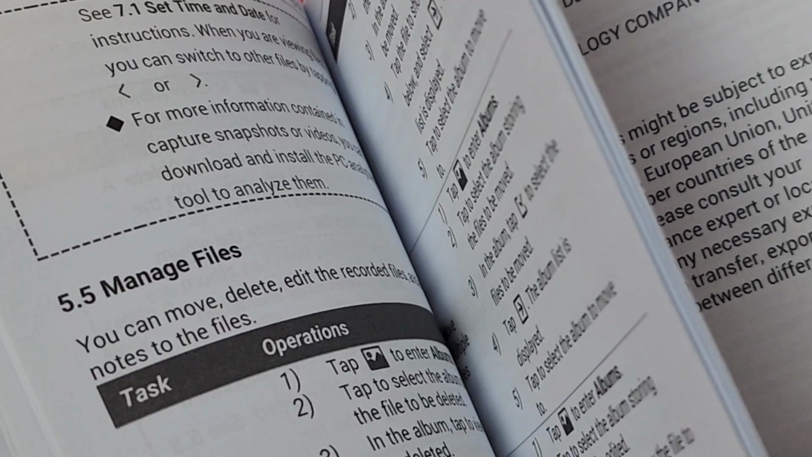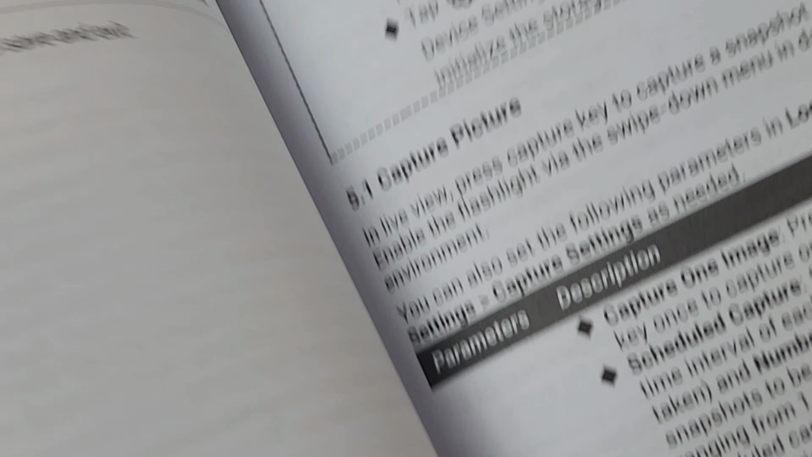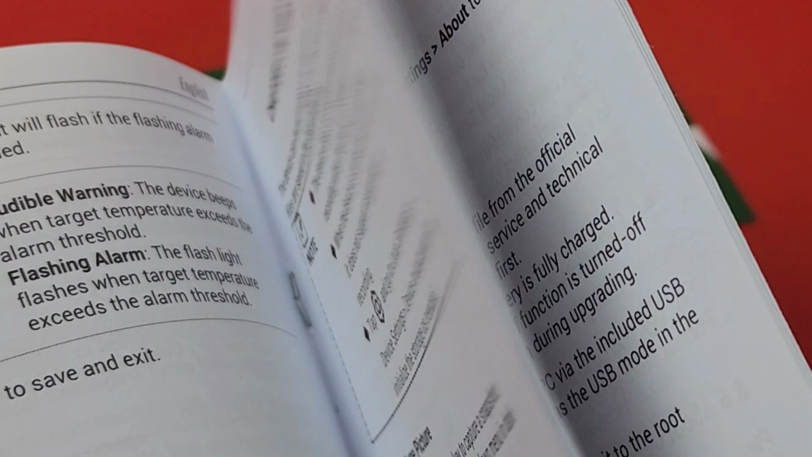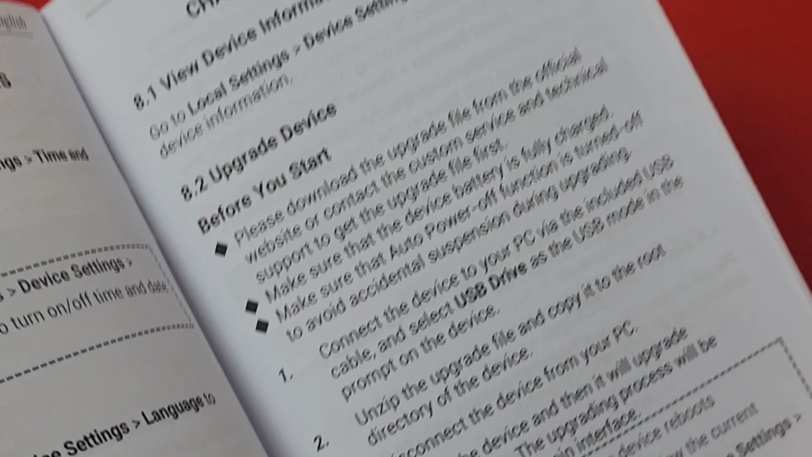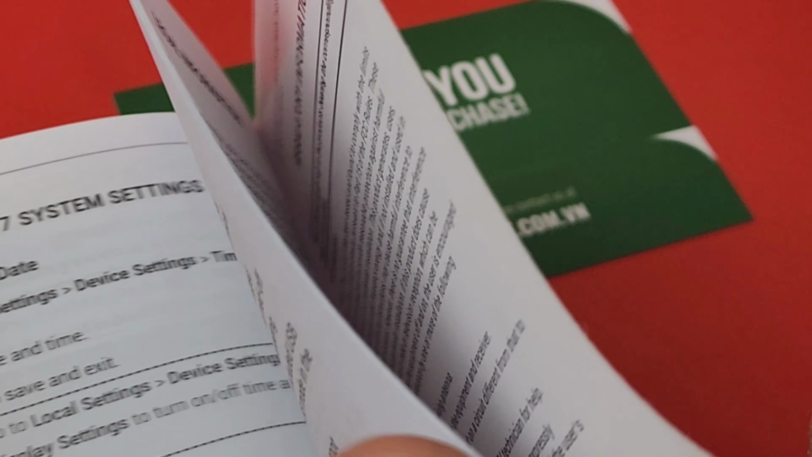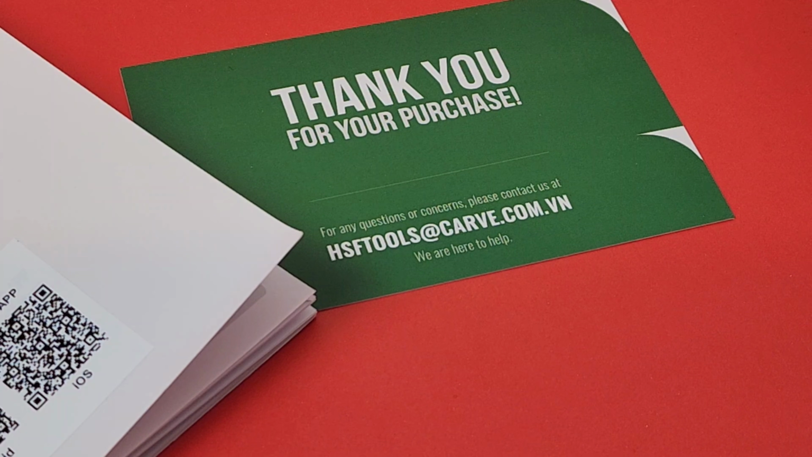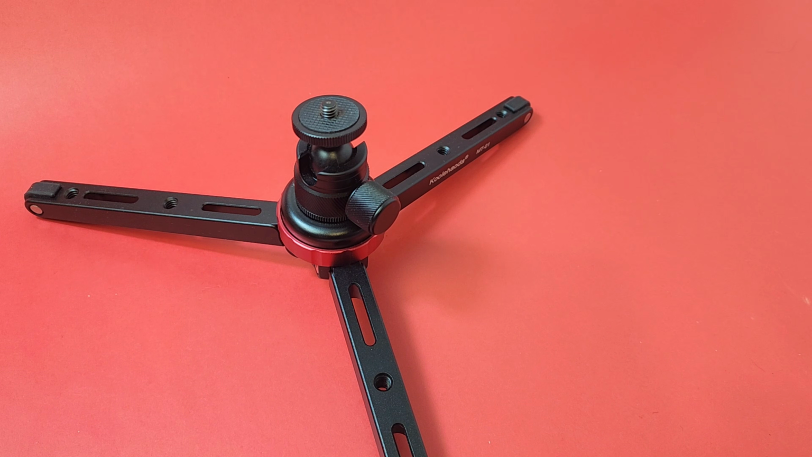Overview, important info. Now, one thing I'm noticing is no pictures, no graphical representation of what you're getting in terms of a graphical user interface, that sort of thing. So, okay, they saved a little bit here, perhaps. Would have been nice to see a few images to go along with that explanation. Hey, a picture's worth 1,000 words. Anyway, there you go. That's the user manual. Get a thank you card as well. Thank you for your purchase.